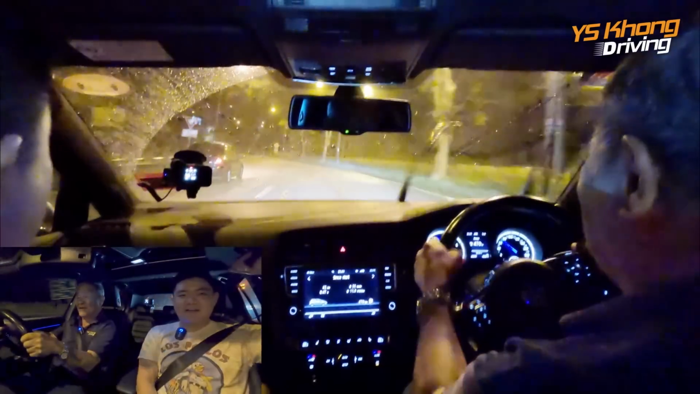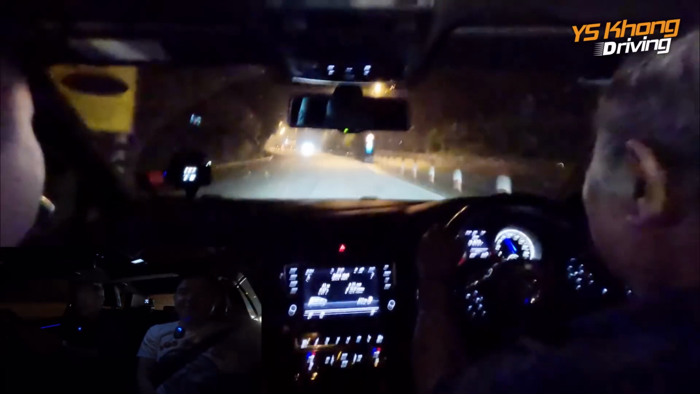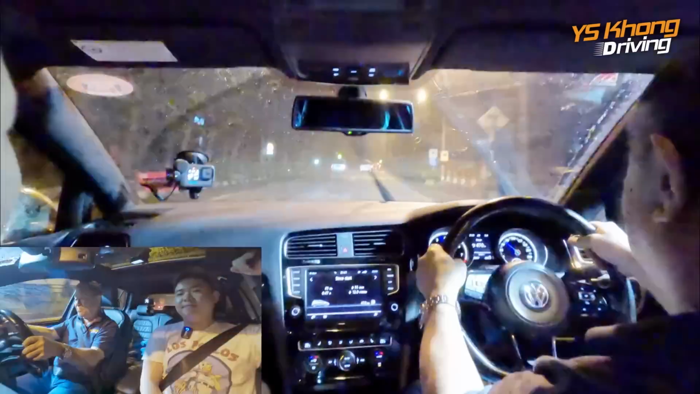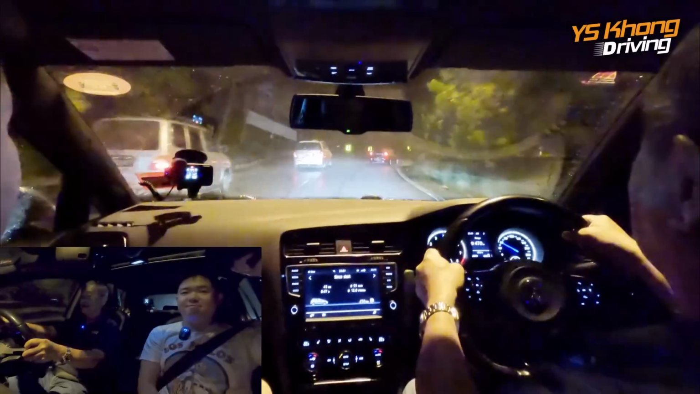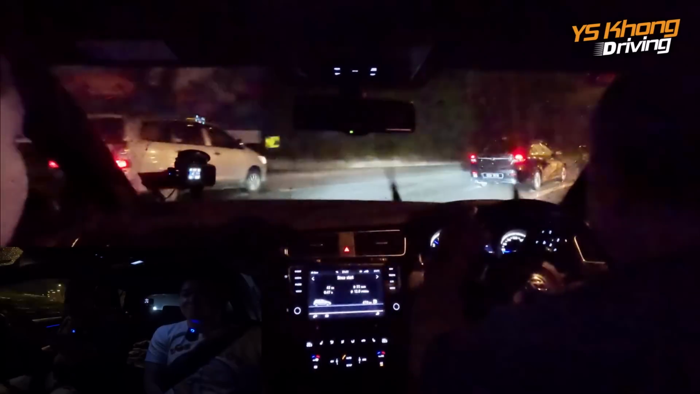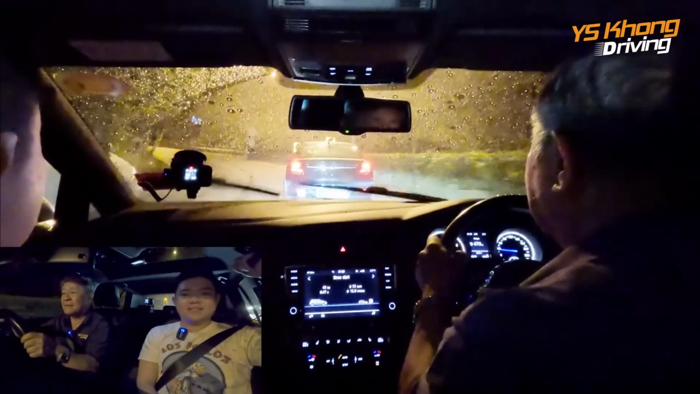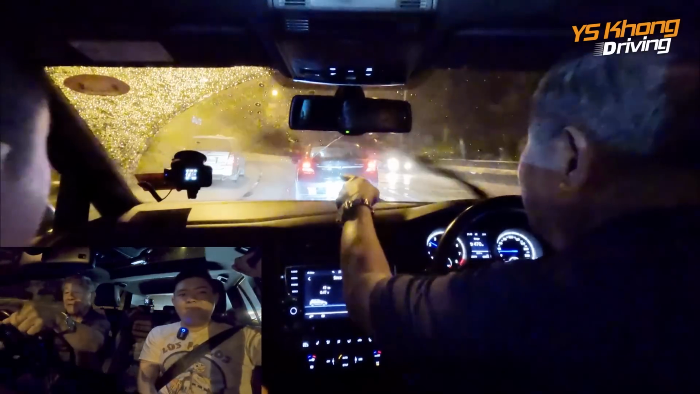Okay, so we are in the Golf R. And we're going to be very, very careful in the wet. It's 9:30 in the night and there's still a lot of traffic. Look for the hole on the left.